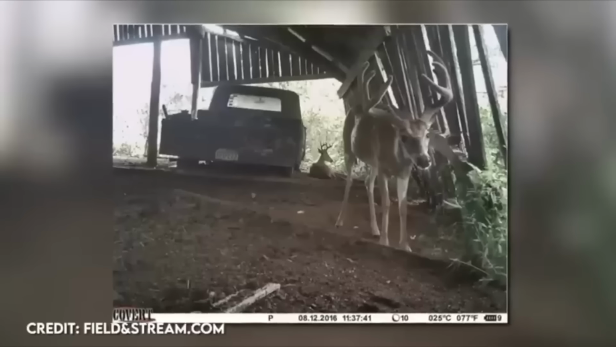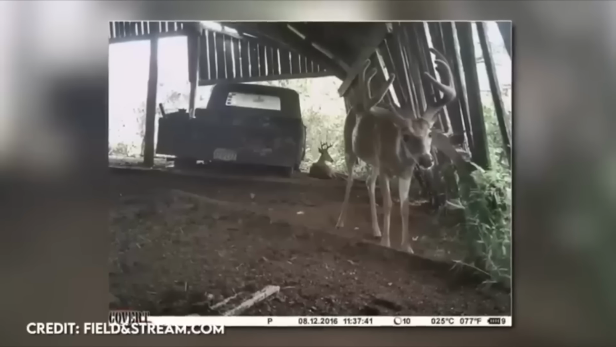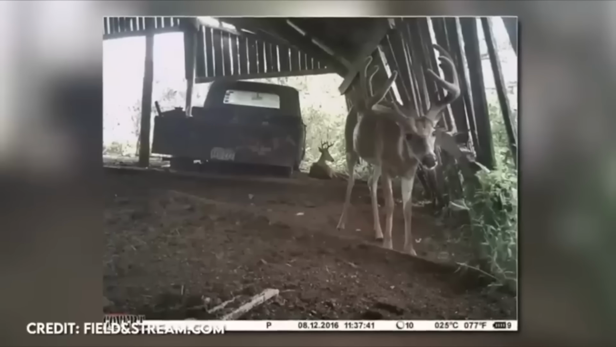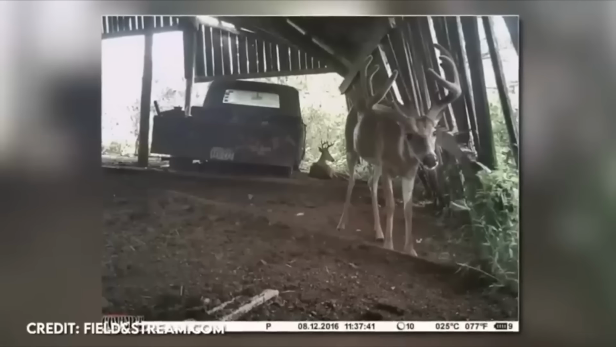On another note, let me know in the comments if you can spot the third deer in this picture. I suspect some will find it easily, but some, not so much.